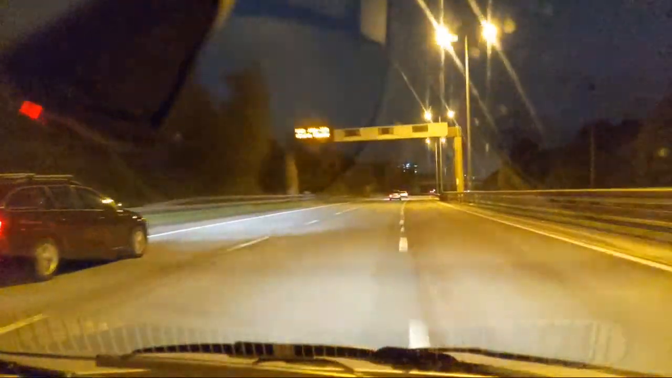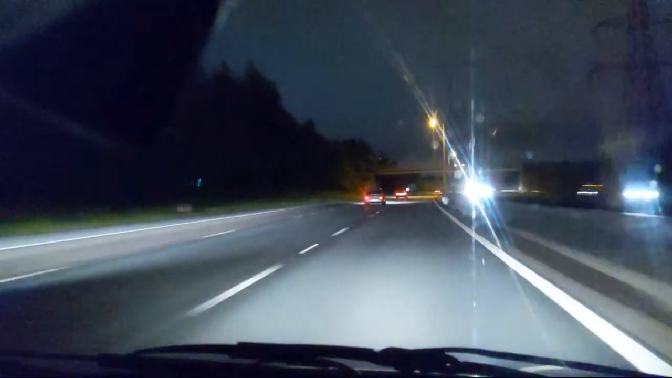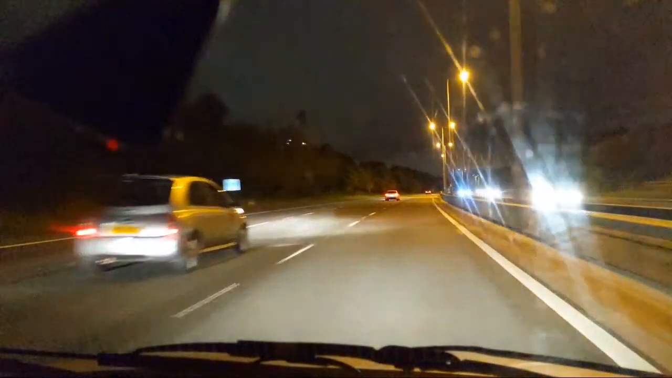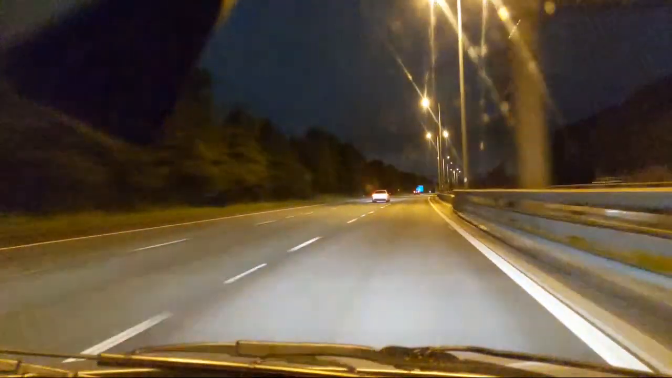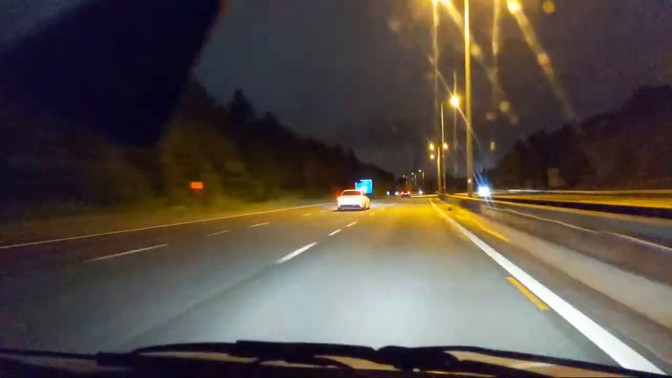Nothing behind me. There is a car behind me now. Well, there's a few cars behind me now. Where did they come from? There was nothing there a minute ago.